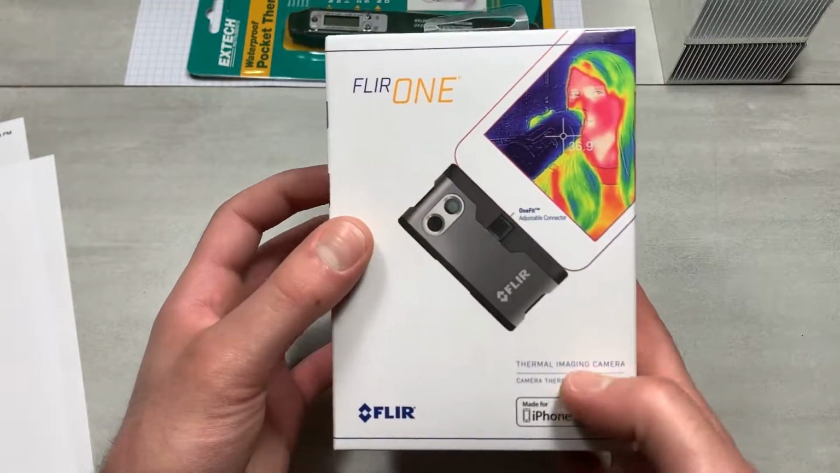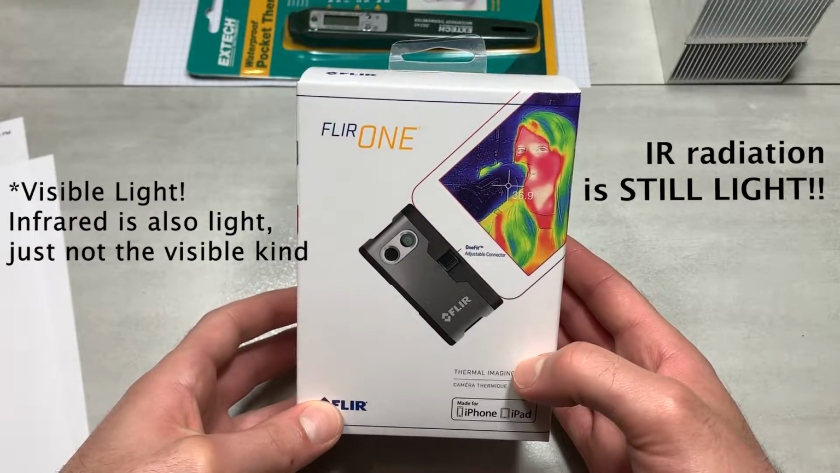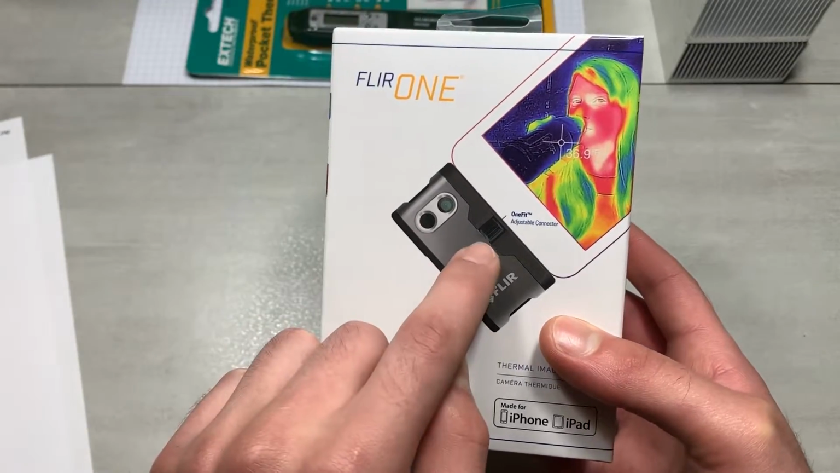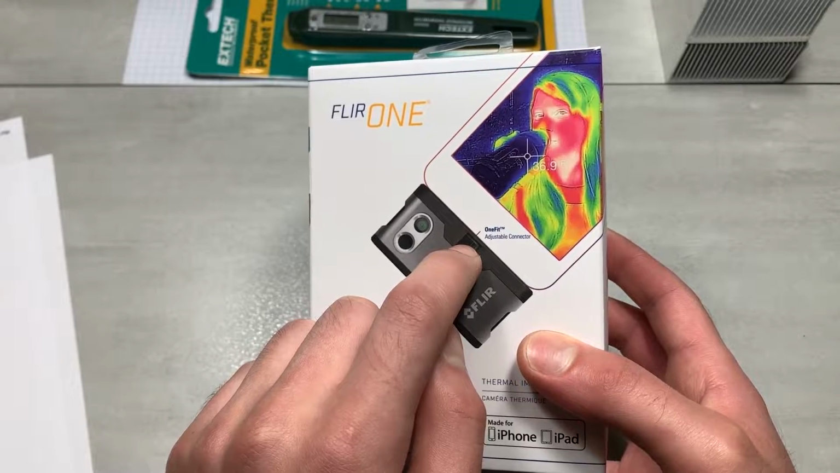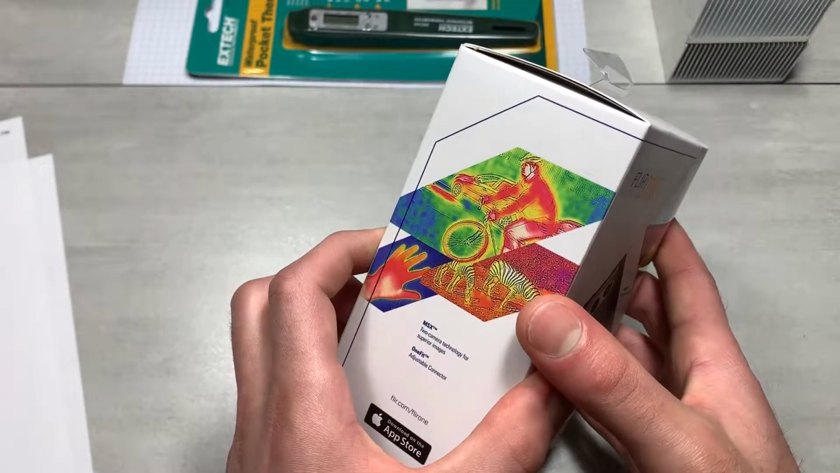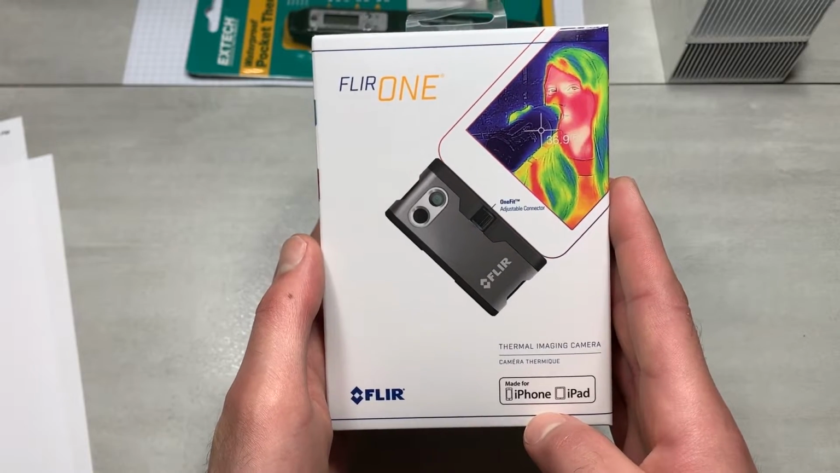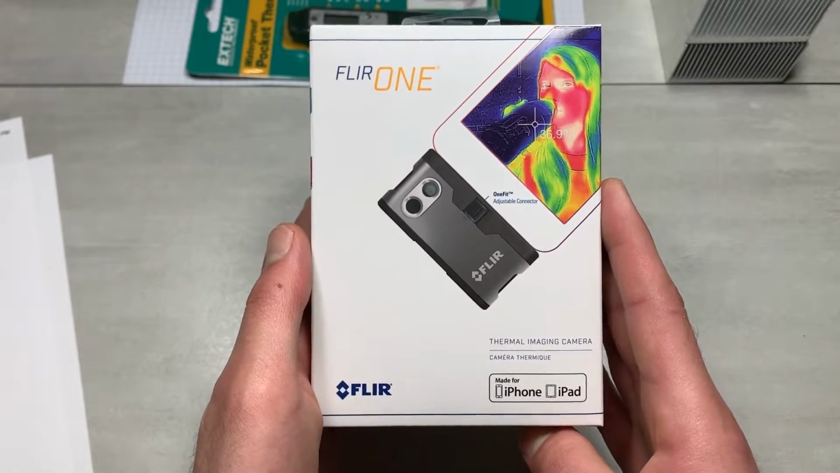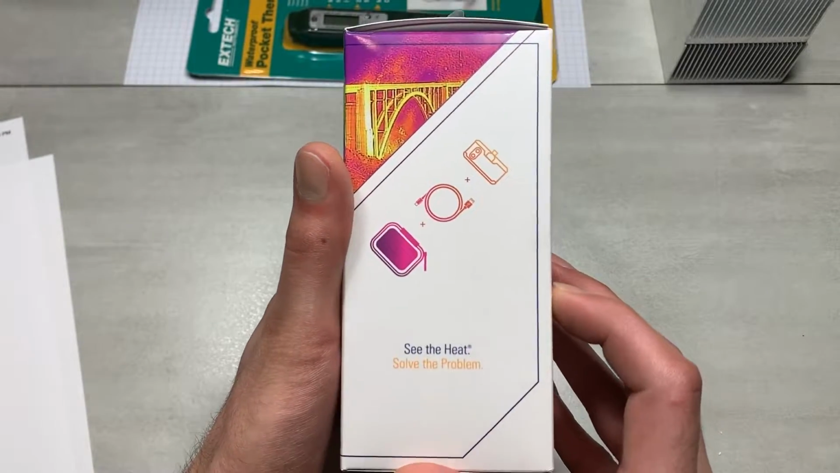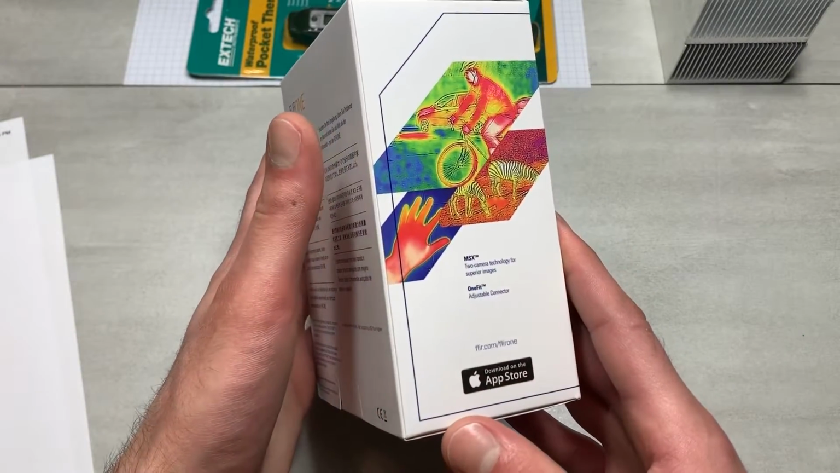And these are not like a traditional camera where it's capturing light. It is actually reading the temperature of the surface and generating an image by colorizing the numbers. It also features an adjustable connector for phone cases, I'm assuming. We're gonna see what that's for. And the temperature range on this thing is anywhere from -20 degrees Celsius to 120 degrees Celsius. In Fahrenheit, that is -4 degrees Fahrenheit to 248 degrees Fahrenheit.